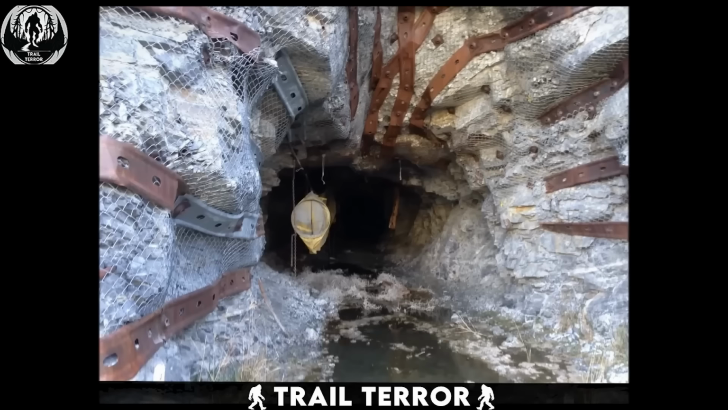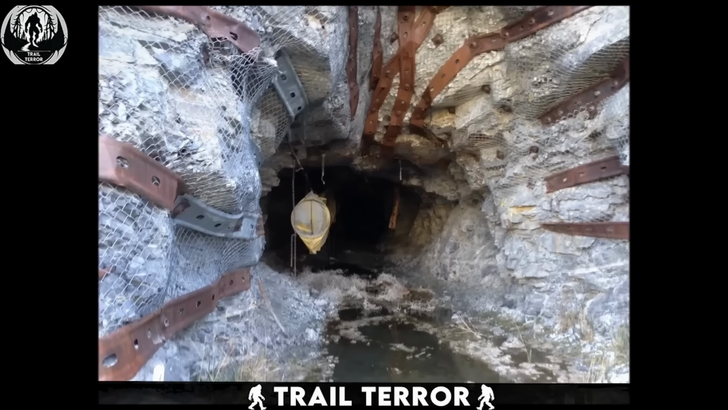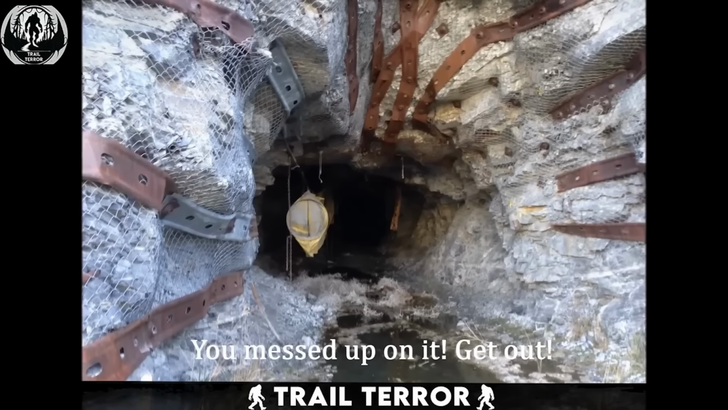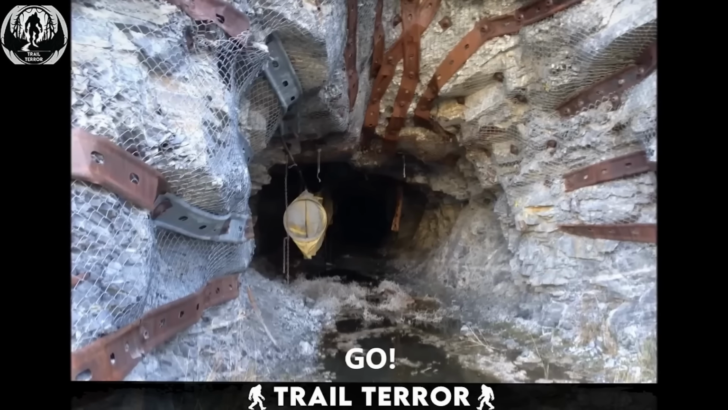back in 2014. As the video begins, we hear Frank's voice narrating his preparations before delving into the cave. But then, something chilling interrupts. The cascading water and a strange, distorted radio-like sound emanating from within the depths. The sound is eerie, almost otherworldly, as if it's trying to communicate a message.